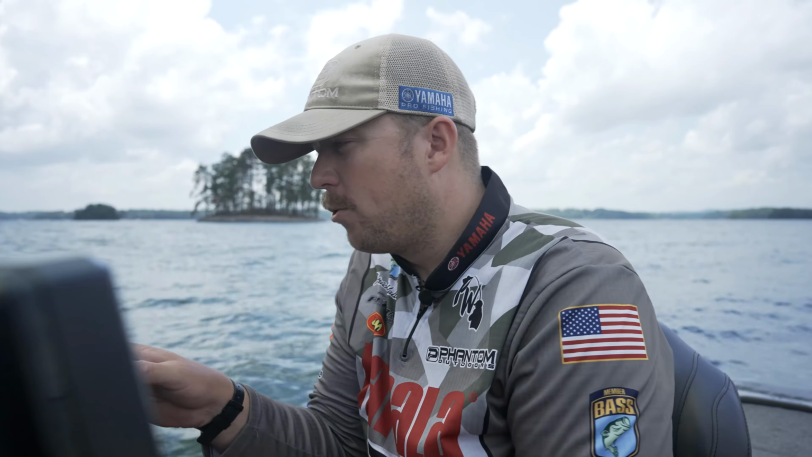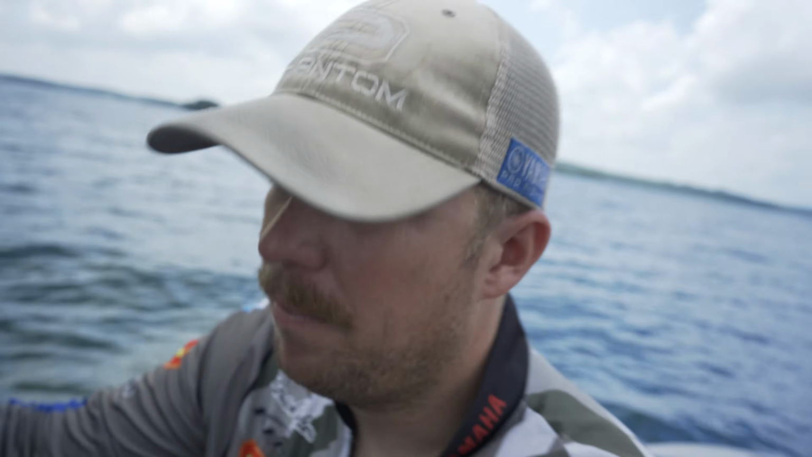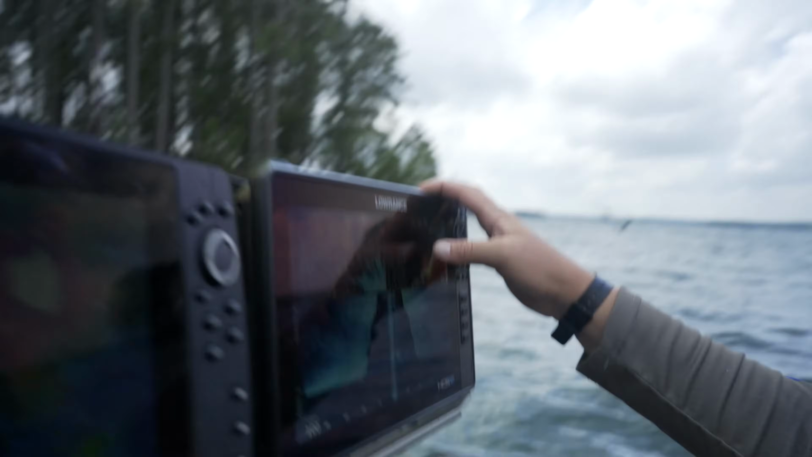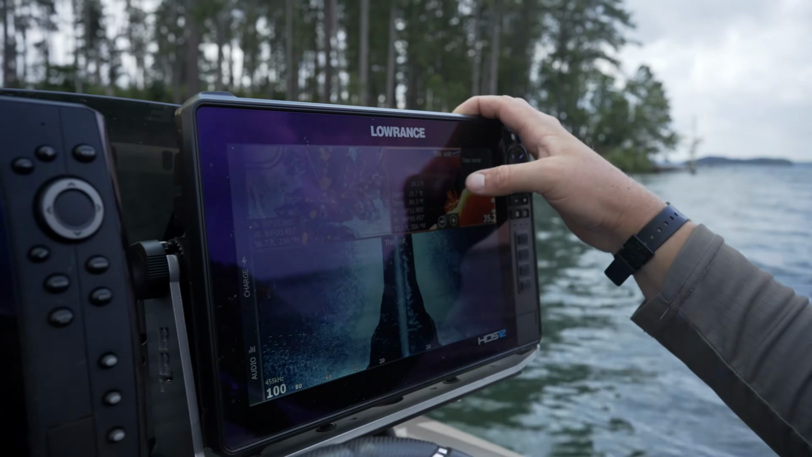I'm going to give y'all a couple quick settings that I run on my side scan. Side scans, it's really not complicated. You can do a couple different things. What I like to do is, you can see there's a nice tree we went right over there, and we'll go around the corner and we'll see one with fish in it.